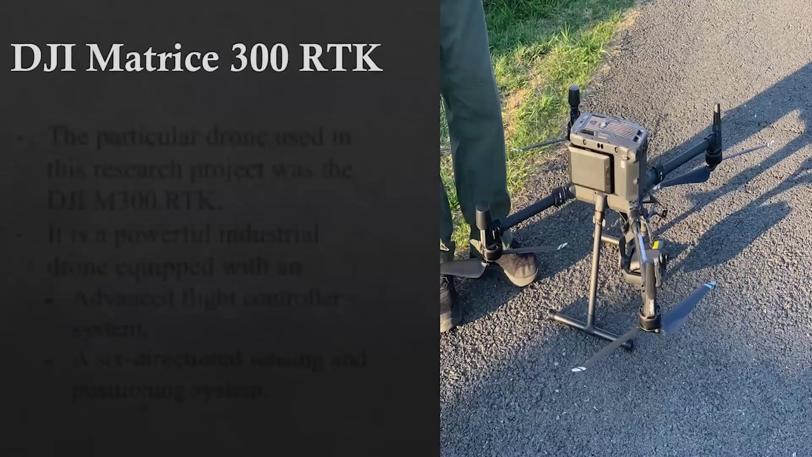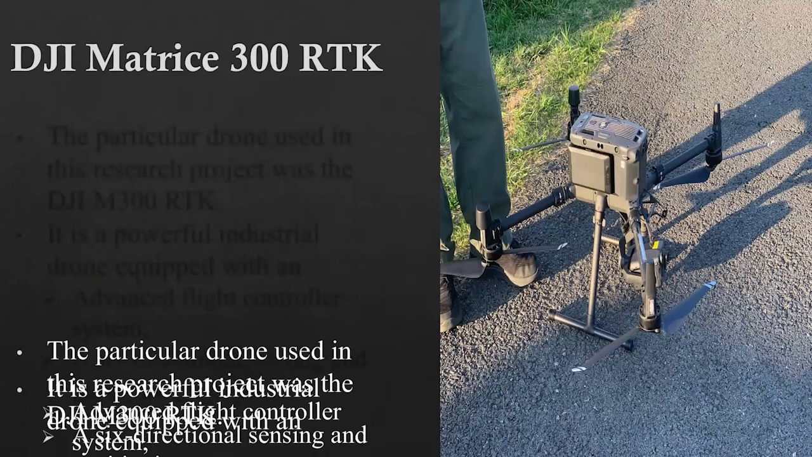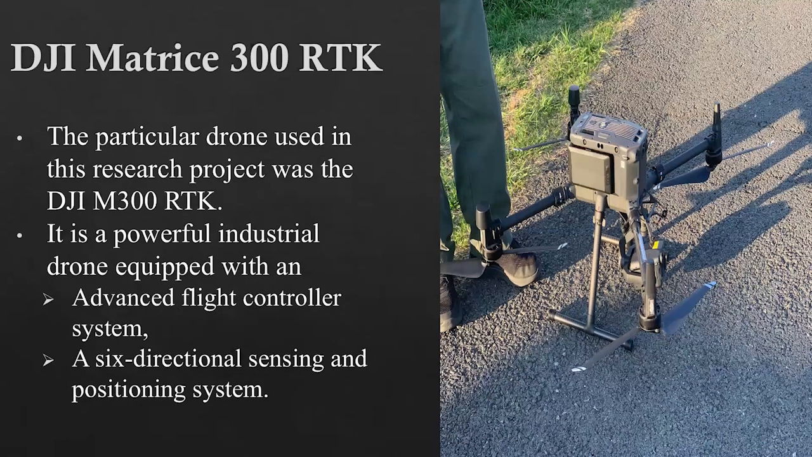So now coming to the actual UAV that was used for this research project, that is the DJI Matrice 300 RTK. It is a powerful industrial drone, which is equipped with an advanced flight control system and a 6-directional sensing and positioning system, which means that it can sense all 4 directions, including the top and bottom. And it has a 55-minute flight time, allowing extended missions without frequent battery swaps. It also is equipped with an obstacle avoidance system, so it can detect and avoid obstacles without crashing into them during its flight path. So now coming to the second component of the research project, that is LiDAR.